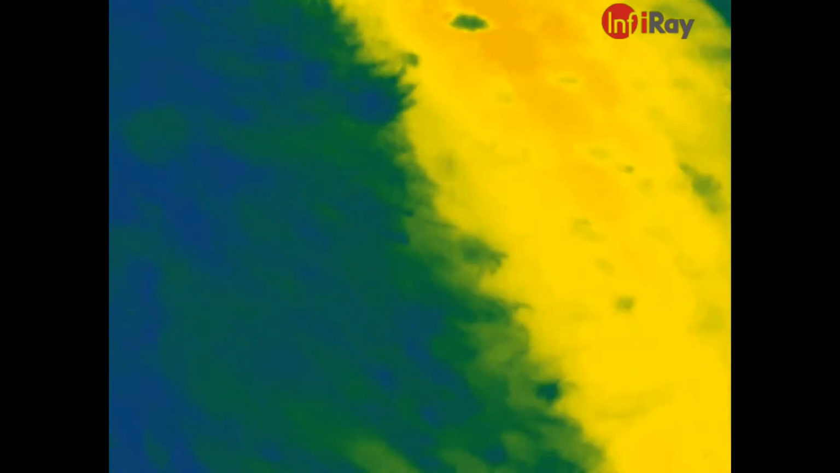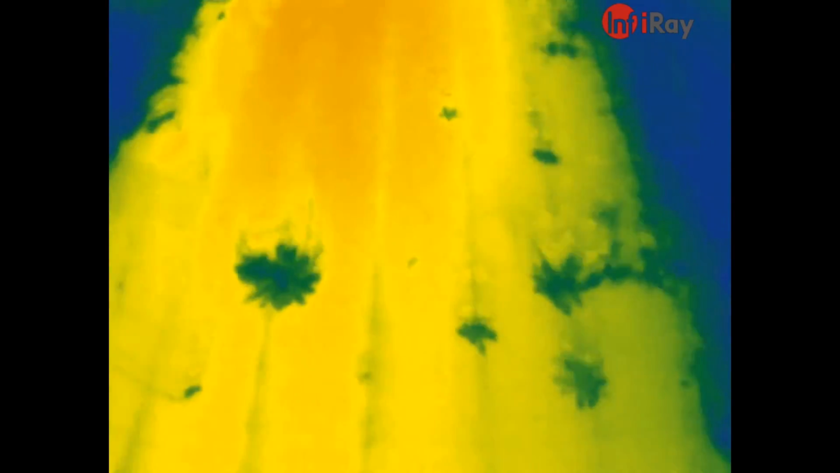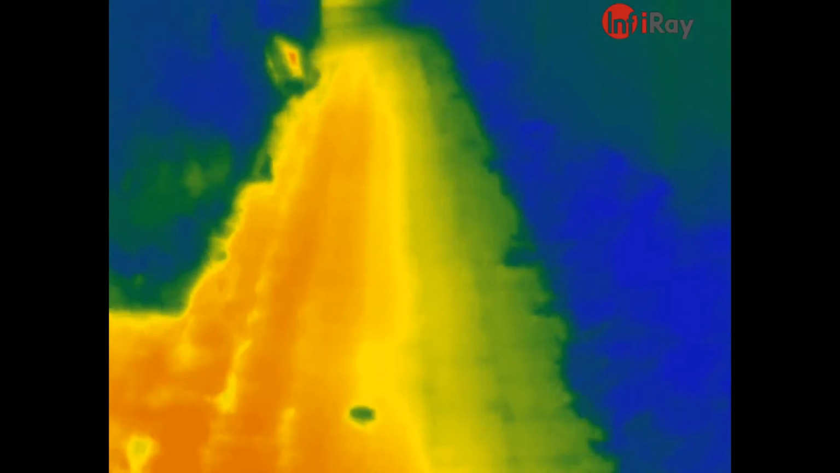See the pavement okay with this color. So heat is showing lighter colors, and the darker colors, like the blues and the greens, are cooler.